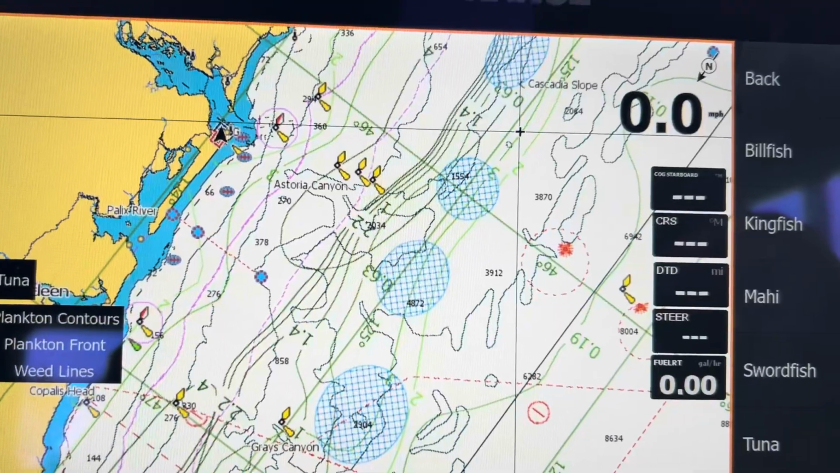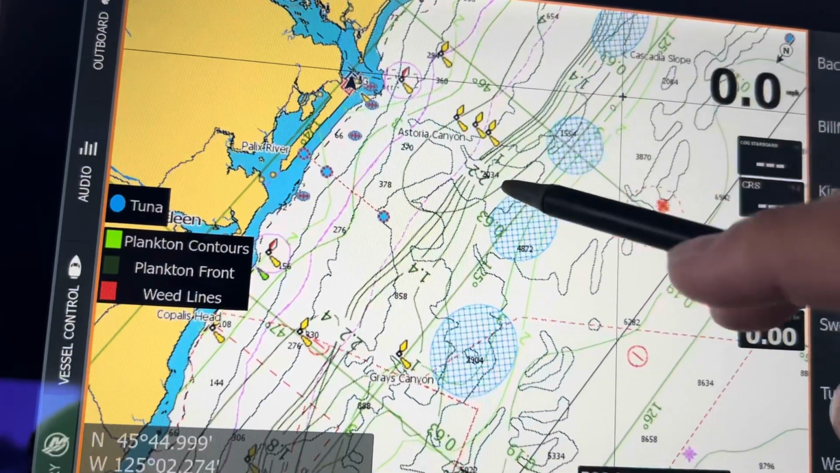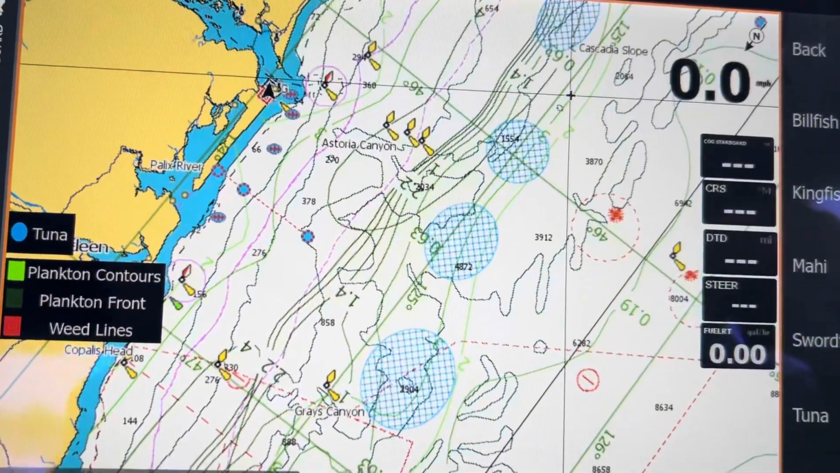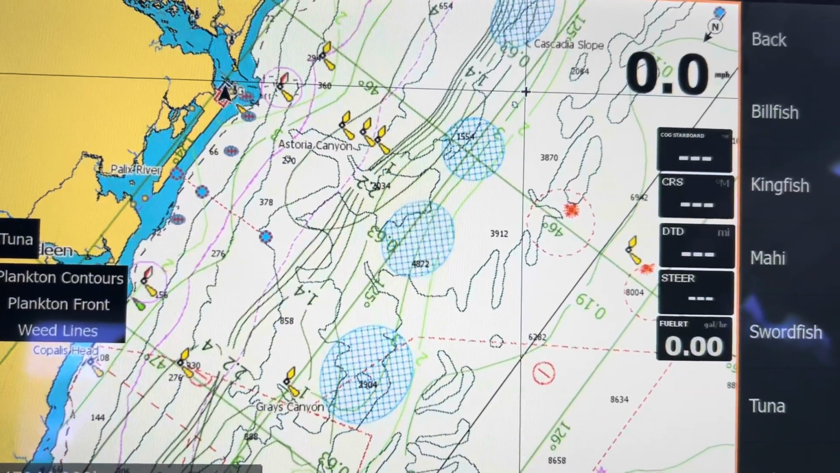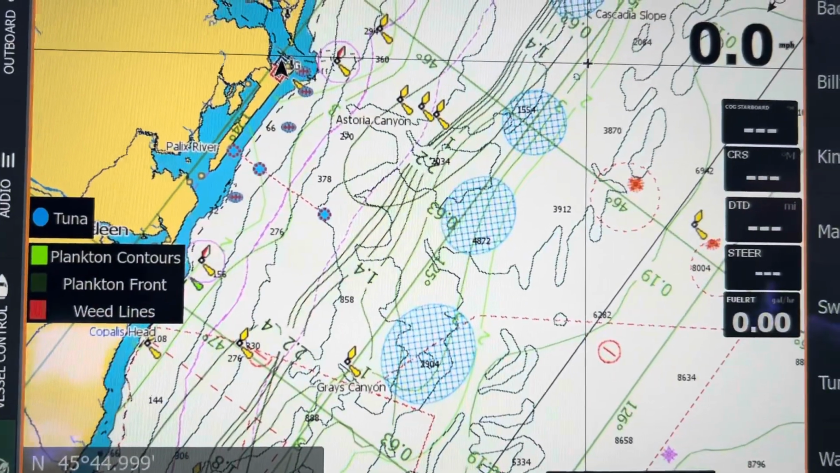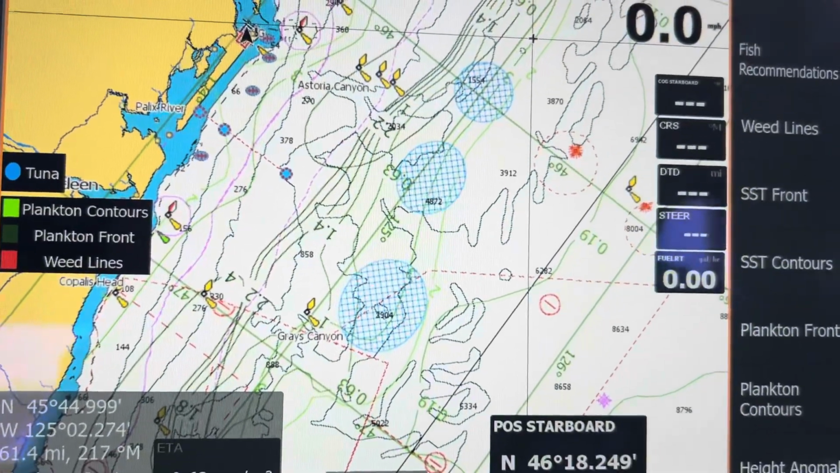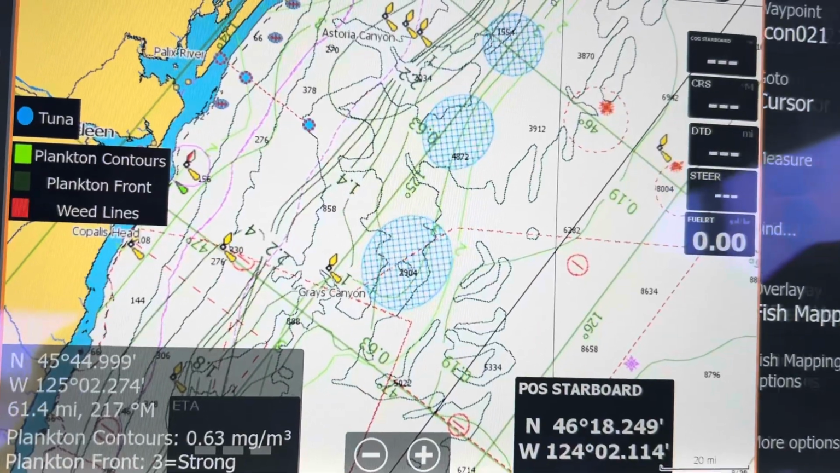So you can get that information. You can look at your weed lines and your plankton lines coming in here. So if you combine that into an area you want to fish and look at that, that's some good information to have. It's pretty much offshore. It's not going to work too close to shore, but you can see according to whatever you're trying to find on there. So there's a lot of information that these things will do. We can come back. Let's see what other options we got here.